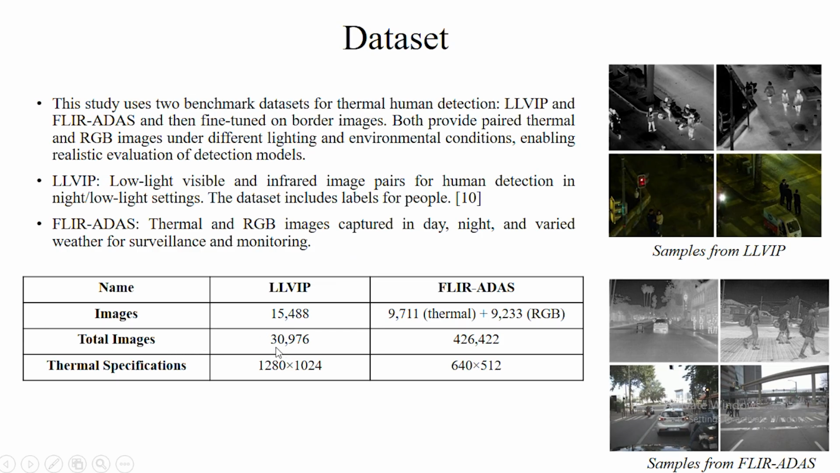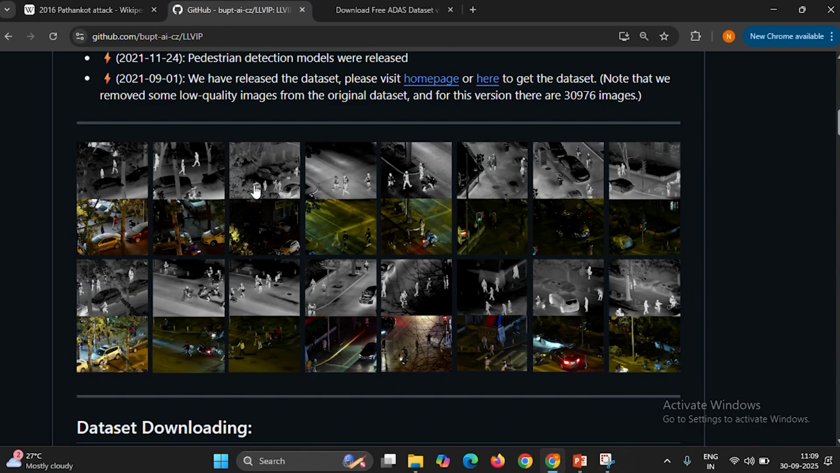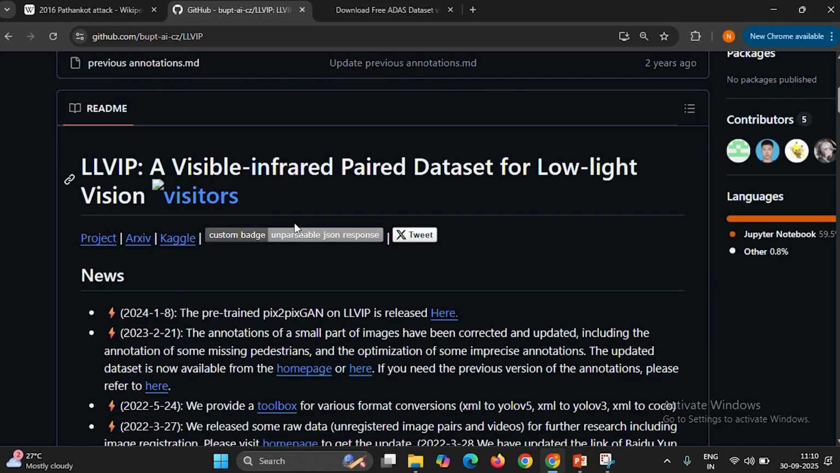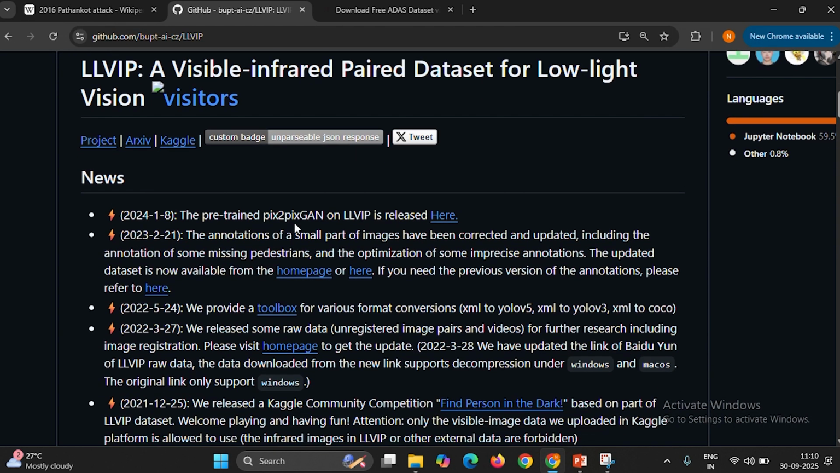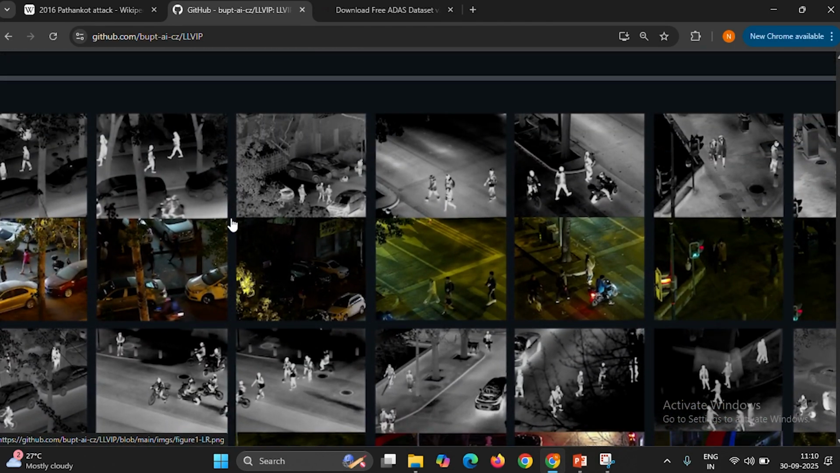Also, the total number of images in LLVIP is approximately 30,900, and in the FLARE radars it is around 4 lakh images. And this is the source for the LLVIP dataset, which actually has the image pairs.